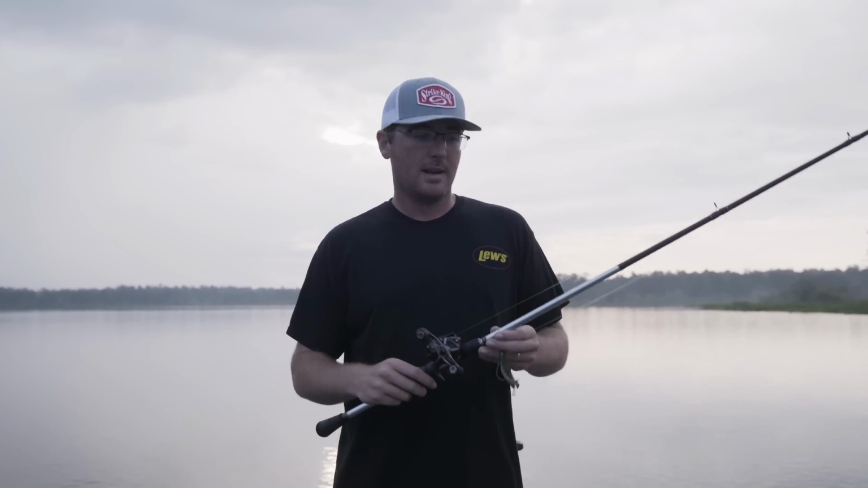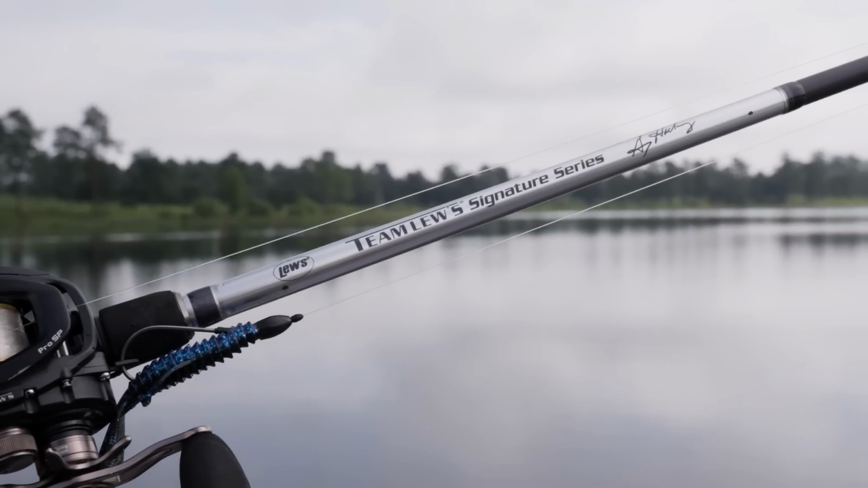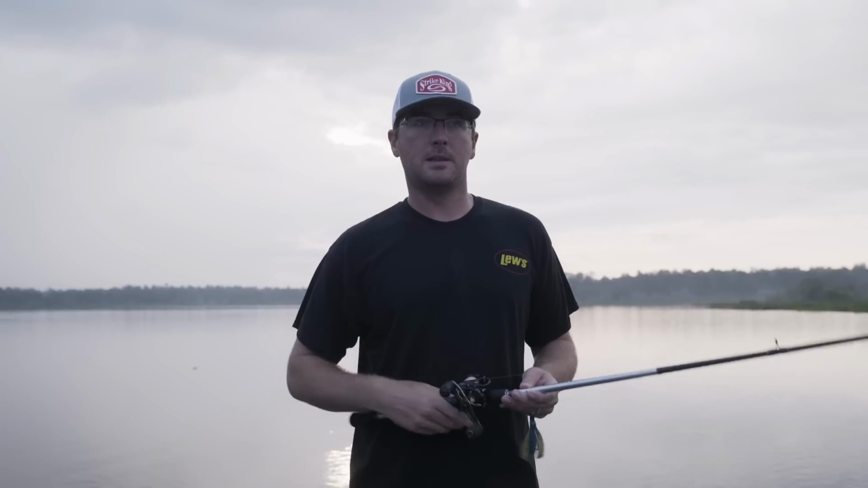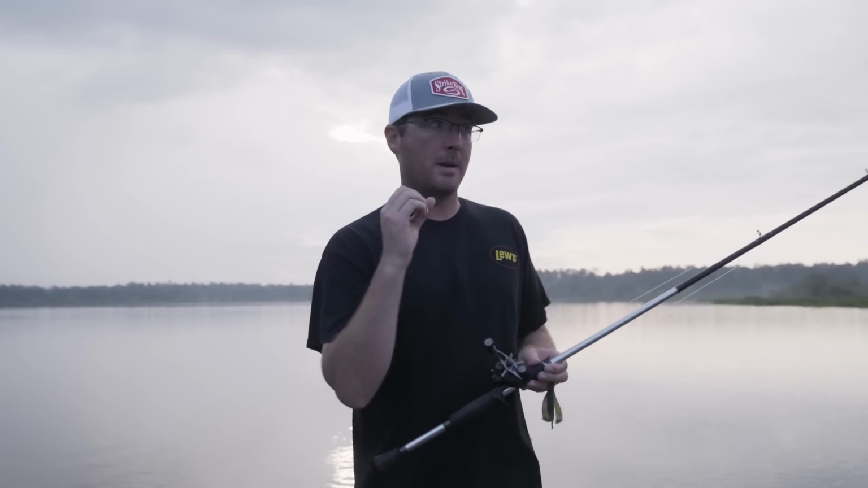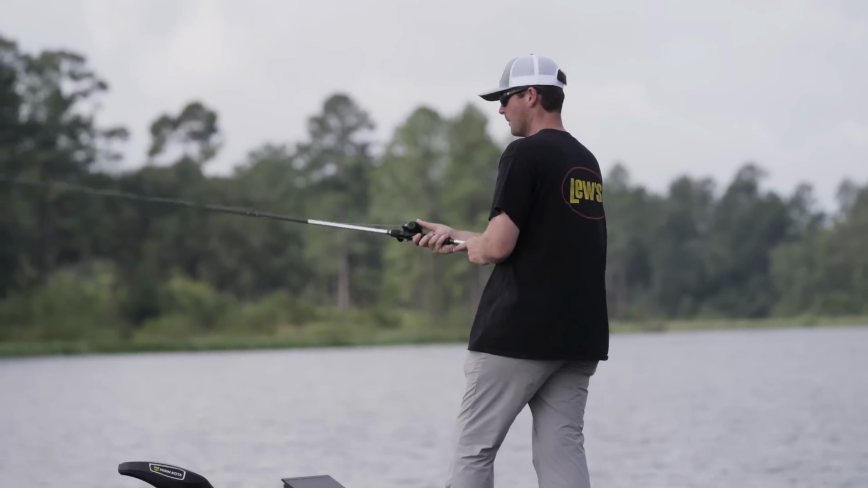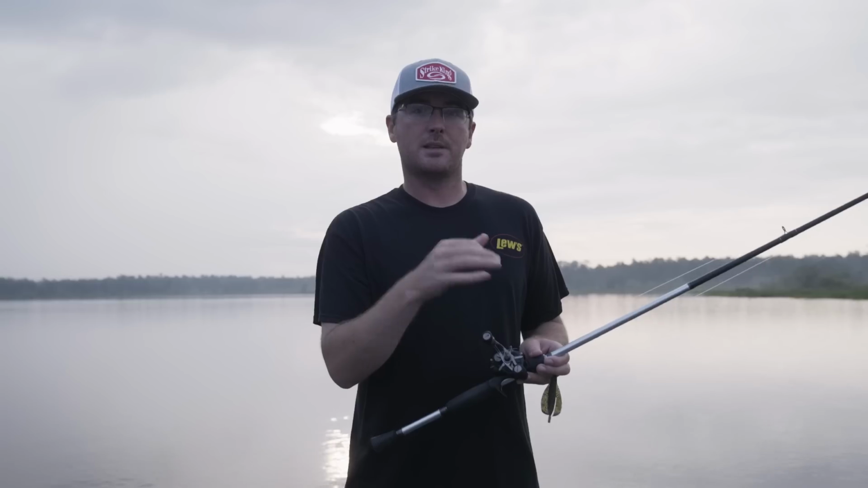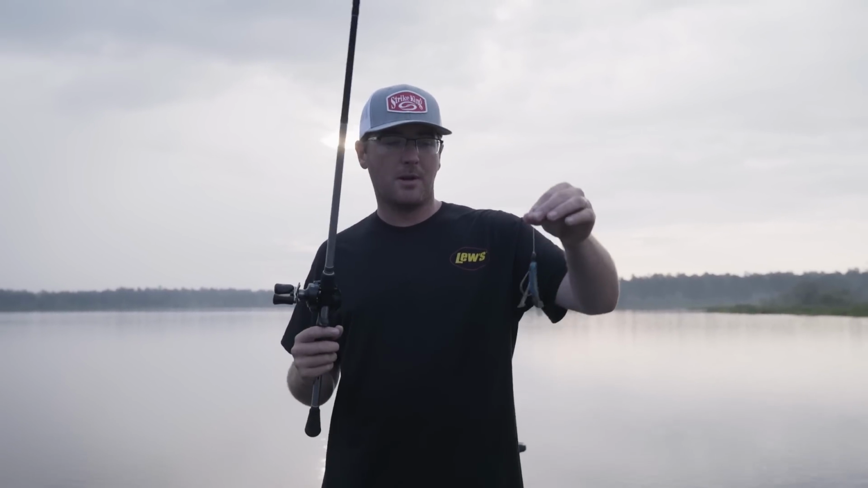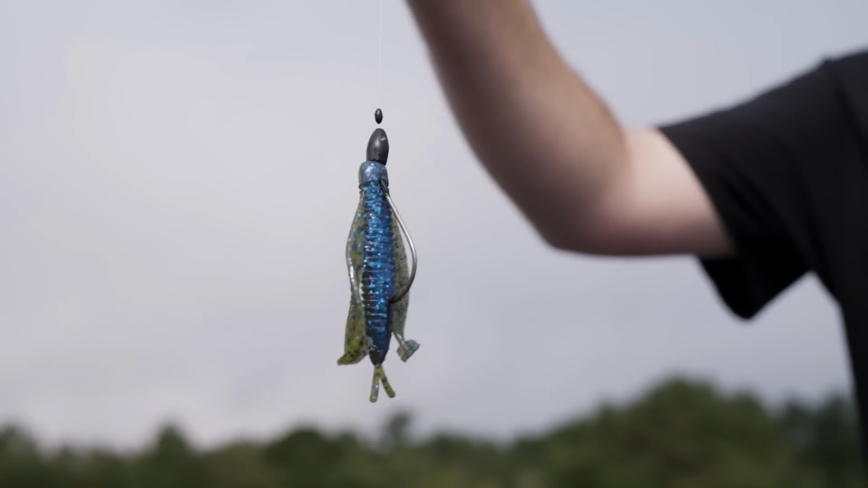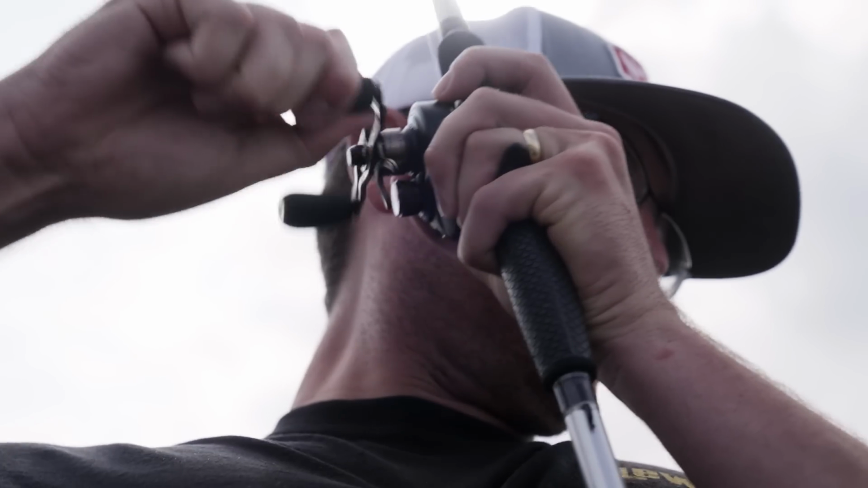The mechanics behind using this specific bait and other soft plastic baits with forward facing sonar is I like to use a Team Lew's Signature Series. It's a medium heavy rod with a fast tip, and that's really important. Because of the fast tip, I'm able to be very accurate even though I'm offshore, but that medium heavy rod has enough backbone that I can really drive a hook home. I'm using a pretty big hook here, a 4/0, and you need a little bit of meat to drive those big hooks home.